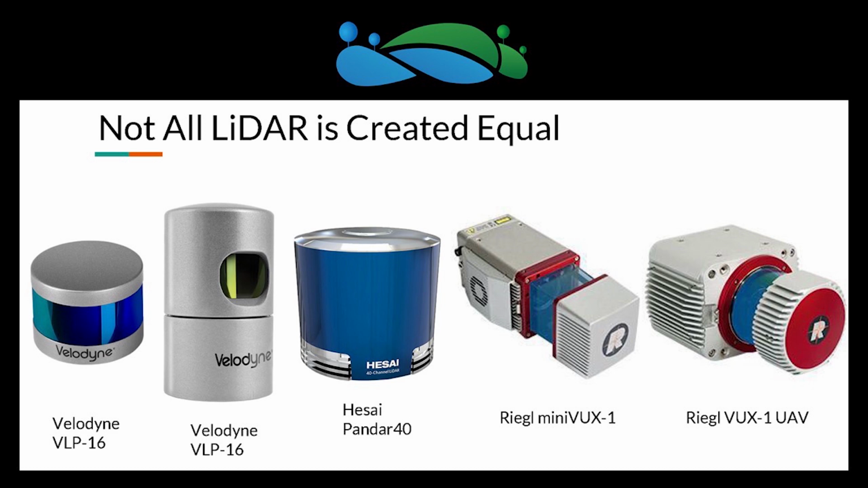There's a typo there. And then you get to something like the mid-range, which is going to be the Hesai Pandar 40 sensor. This sensor is largely similar to Velodyne design, but instead of having 16 channels or 32 channels, it's going to have 40 different channels. And it's also going to have the ability to range up to 220 meters, where your Velodynes are going to be looking at a max range of more like 100 meters.